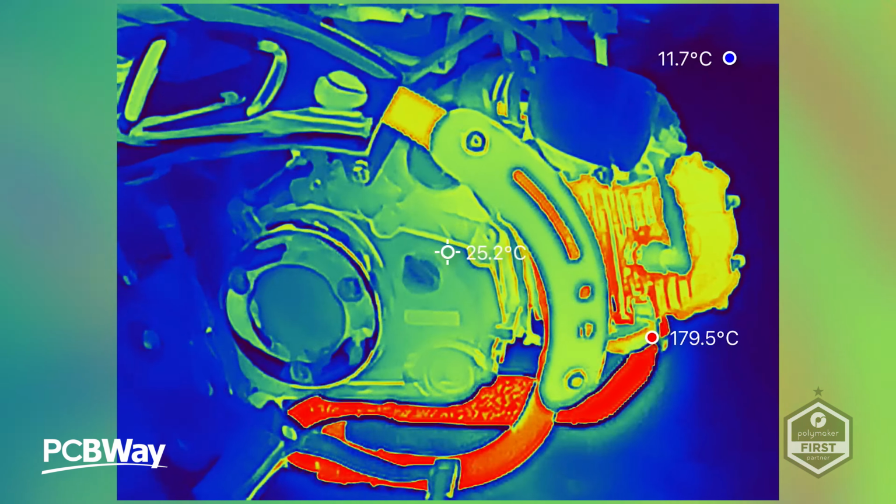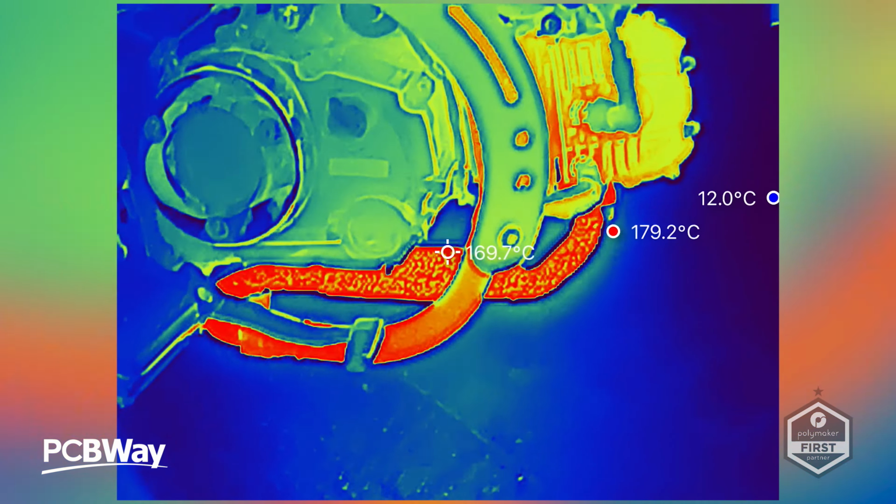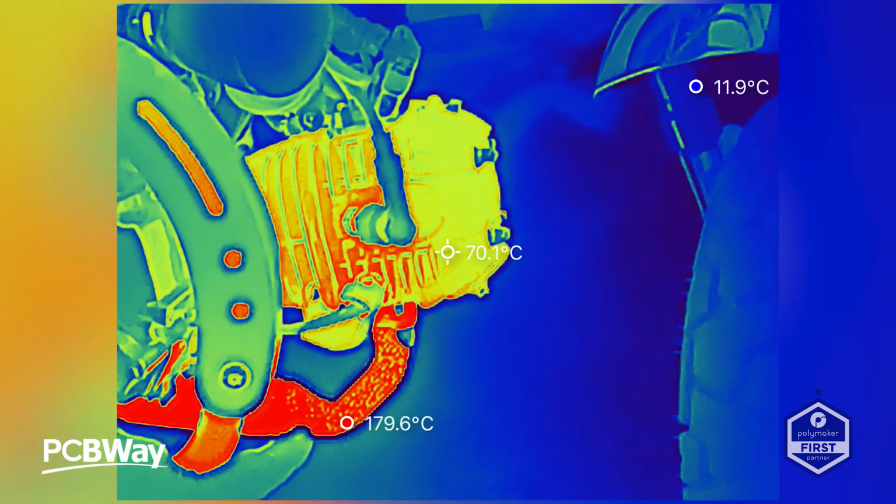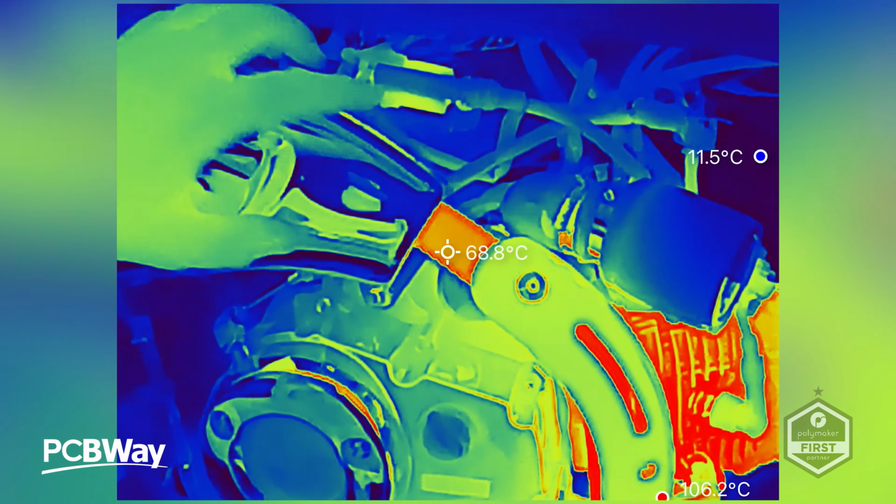Okay, so the engine's up to temperature. As you can see down the bottom here, we do have some rather hot heat here, 180 degrees as we come out of the engine blocks. The engine block's here, and this is basically the manifold, and it comes around into the exhaust. It loops back around and comes back up this way. Hopefully you can see that. And there's another hot spot just up here. Now that's at nearly 70 degrees. So I'd imagine this is probably going to get up to around about 100.